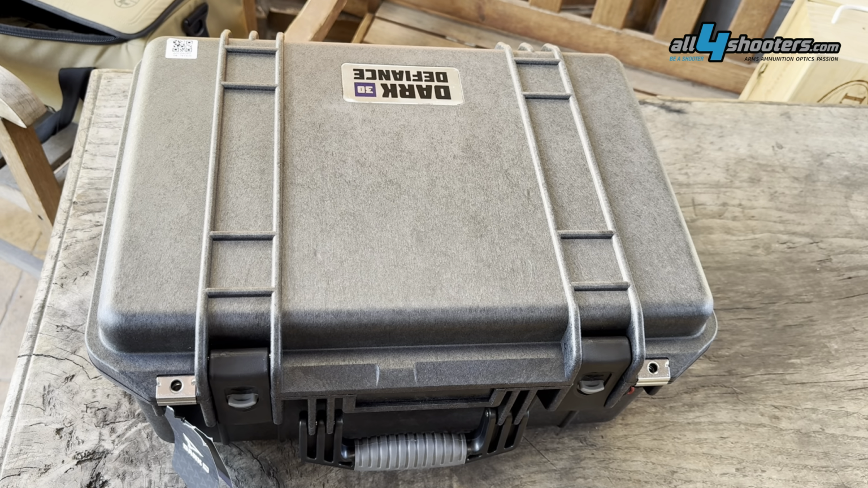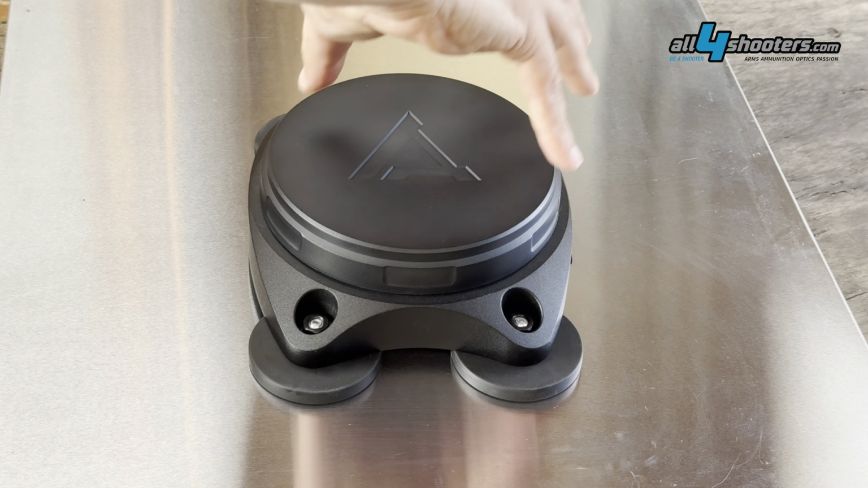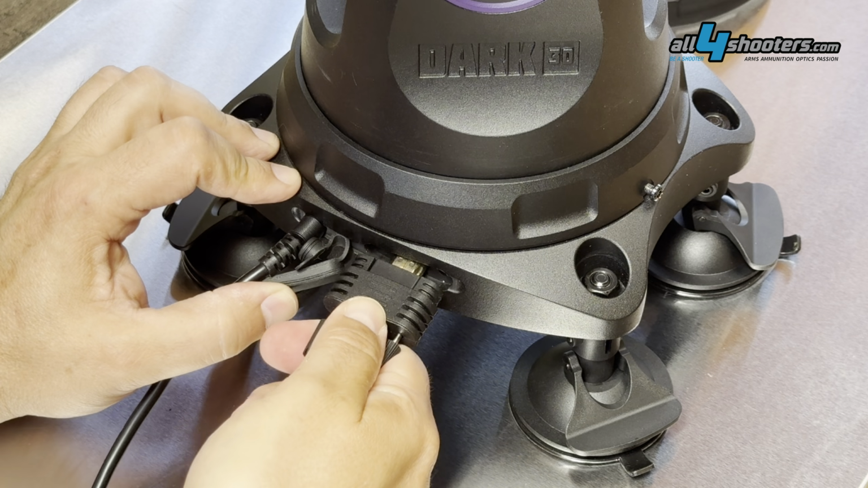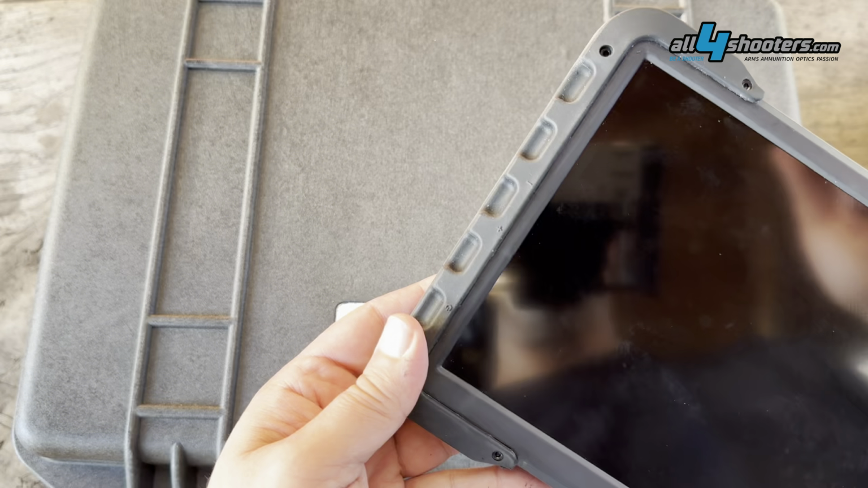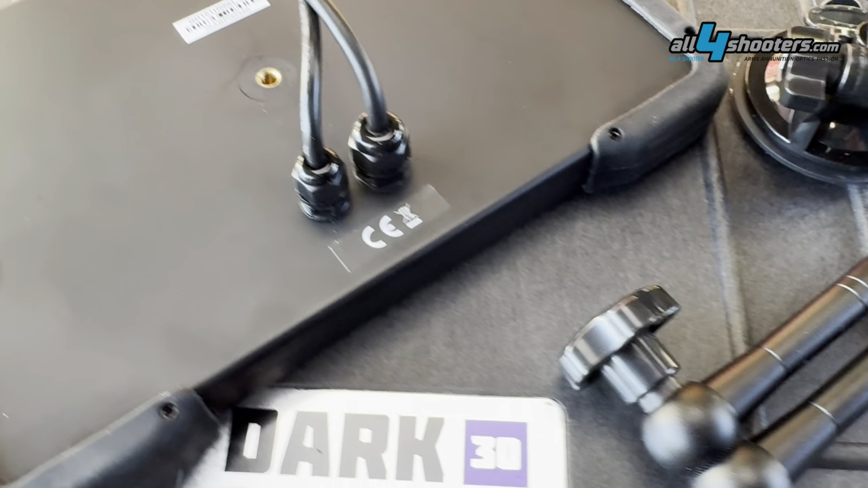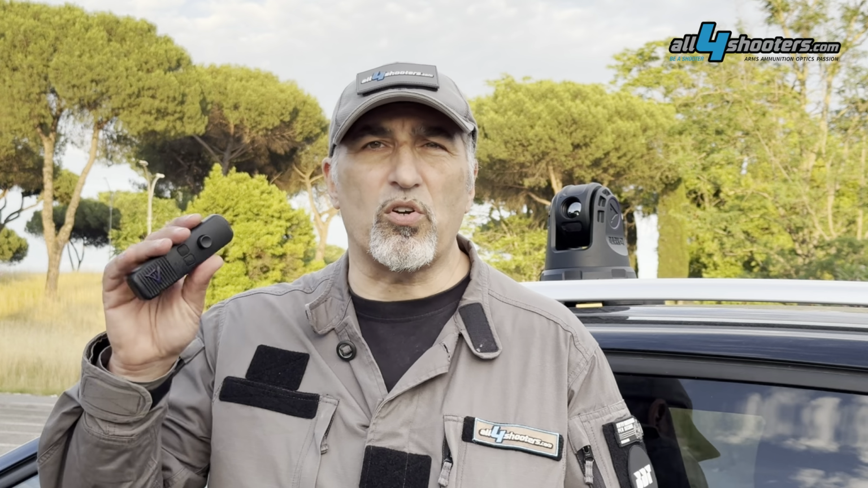It includes the head and base, 3 mounting options, suction cups, magnets, or bolts for permanent rooftop fastening, all cables for power and HDMI video, a 10.1 inch LCD Full HD color monitor and related mounting hardware, a remote control, some tools, and a barrel connector adapter. The manual is available for download in PDF form.